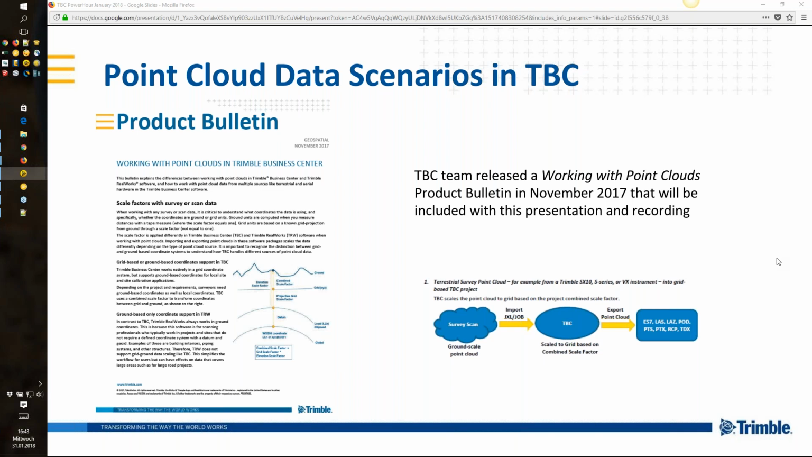So for your reference, to actually understand what's going on, we can only cram so much into these 30, 40 minutes of demo. One of the nice things about this bulletin is I think it covers 6 scenarios, with a tendency towards assuming Trimble-based hardware was used to collect it, but just in general point cloud behaviors.